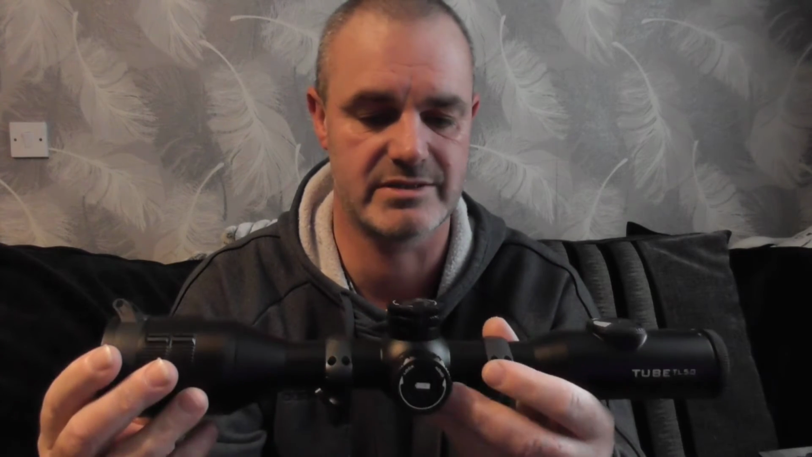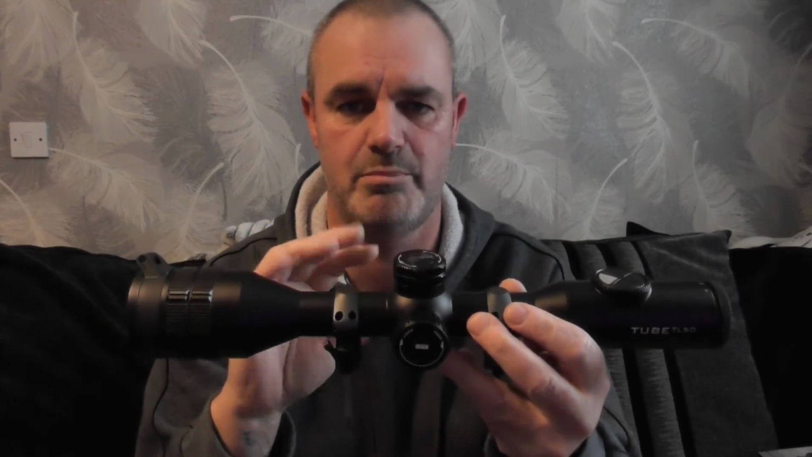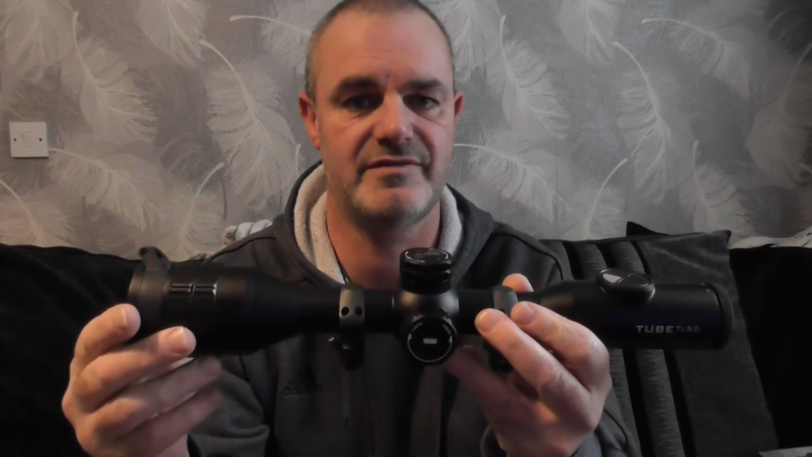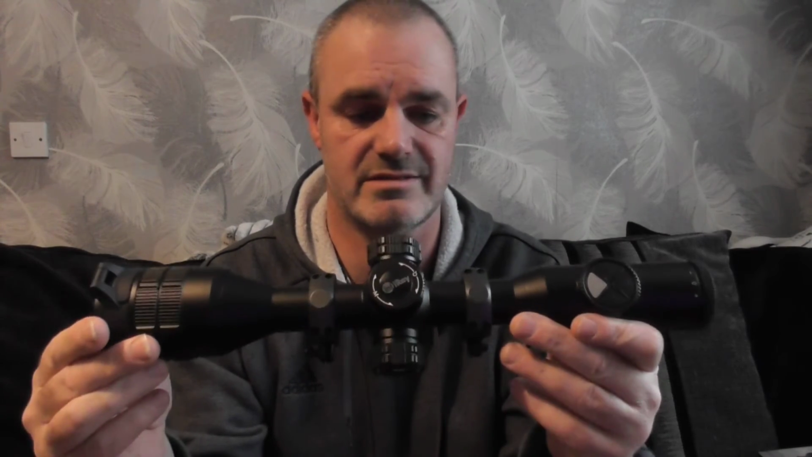Sub 40 millikelvin, man-size detection range, I think it was 2,600 meters, but I must admit when I was using it, I found the closer the target, the more blobby it looked, between 50 and out to 150 yards. Even at 200 yards, the image quality got a lot better, especially using the ultra clear mode that's on this. Yeah, it's just a very, very simple thermal scope to use.